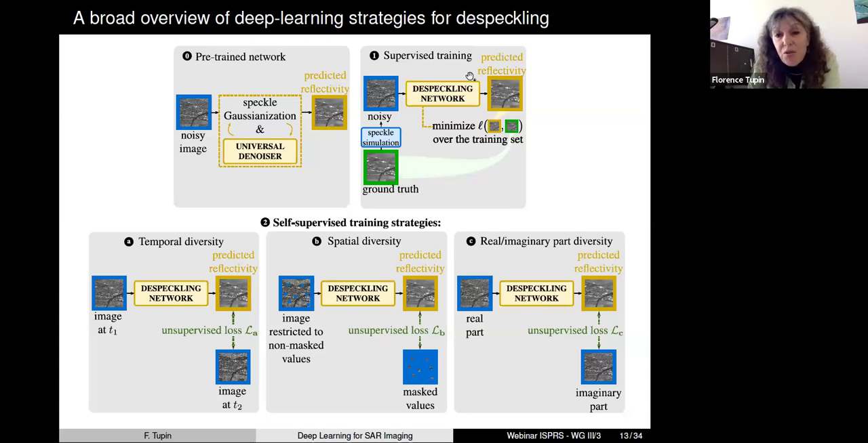And then you try to train a network to predict the reflectivity, which is the physical parameter you would like to recover, by comparing the output of the network to the ground truth that is available. Okay, so it's very simple. You are just doing a comparison and you are adjusting the parameters of the network to have a nice image, which is similar to the ground truth.